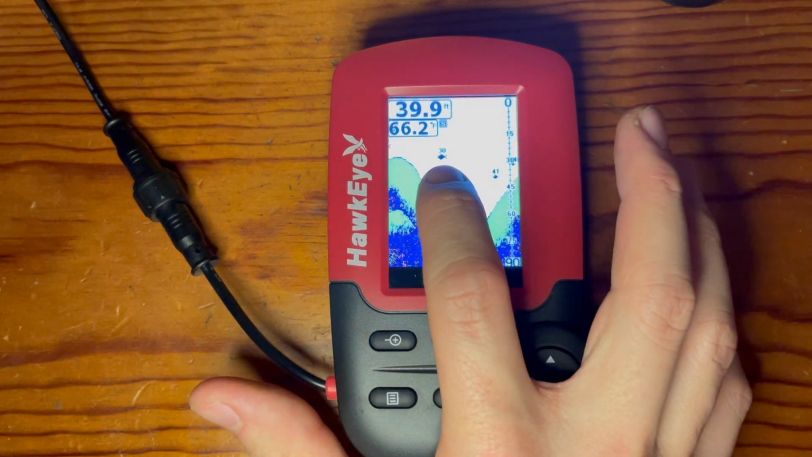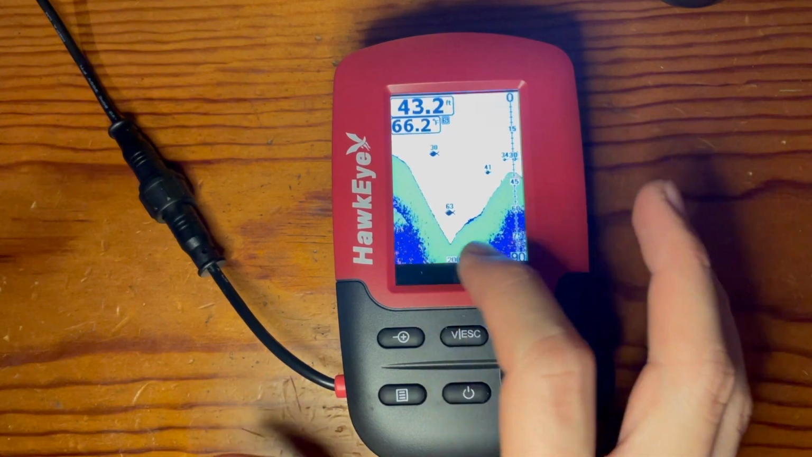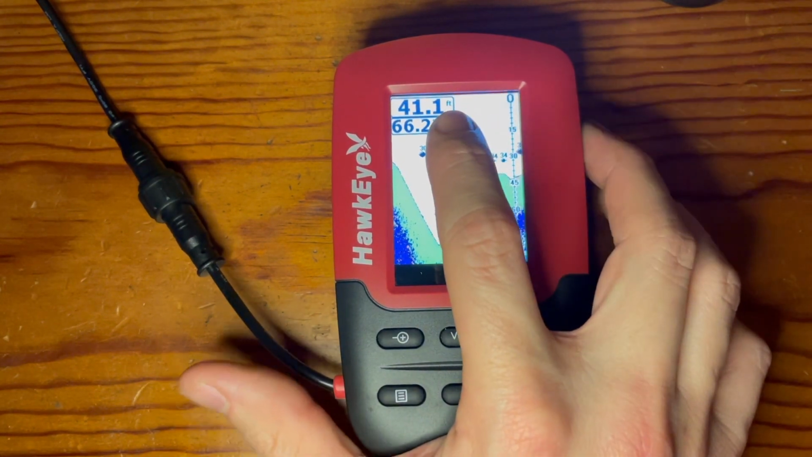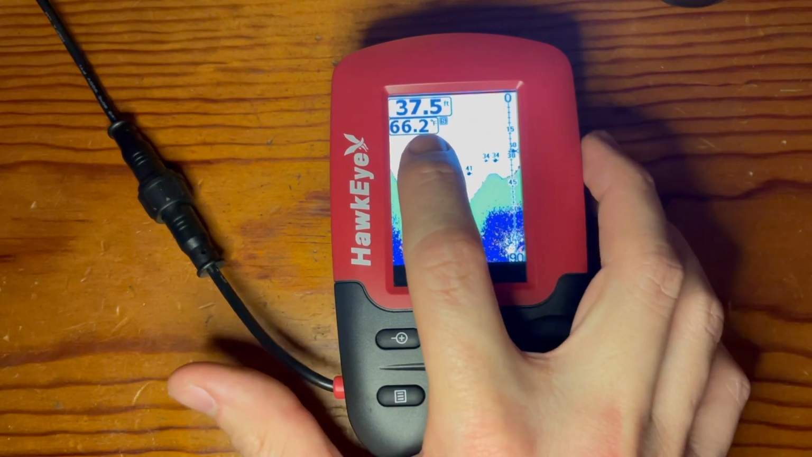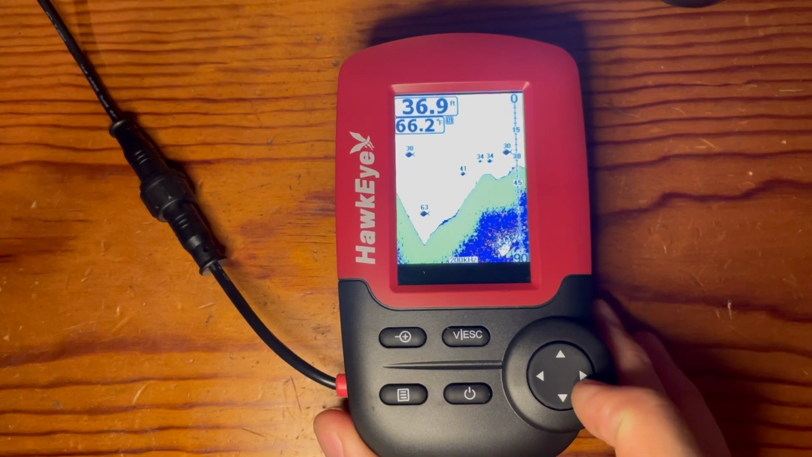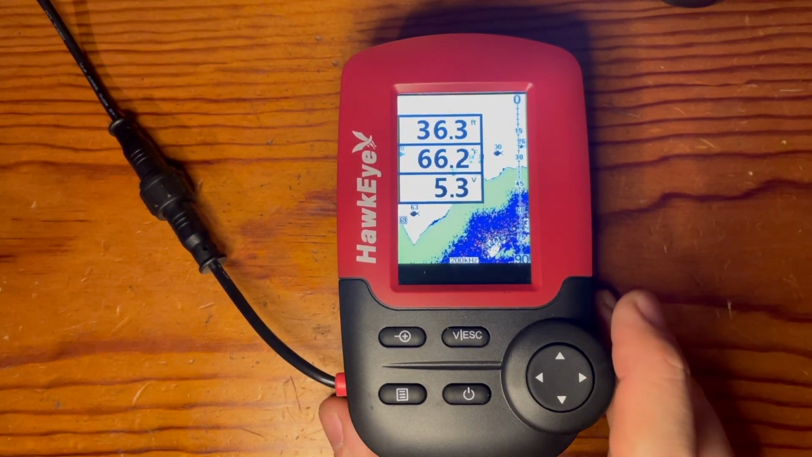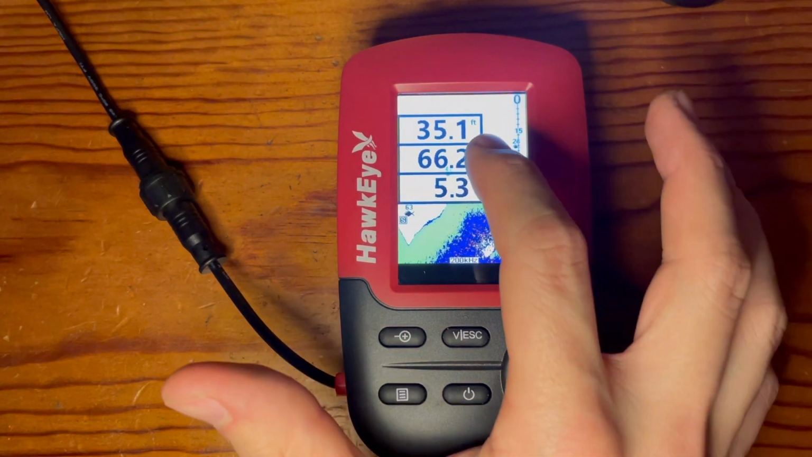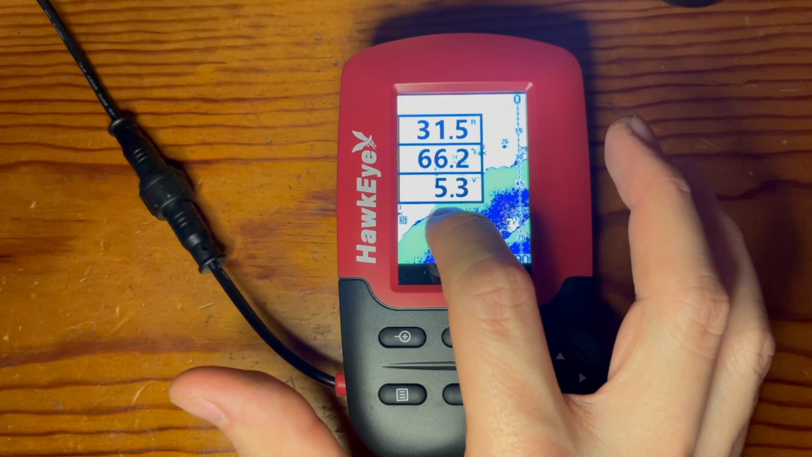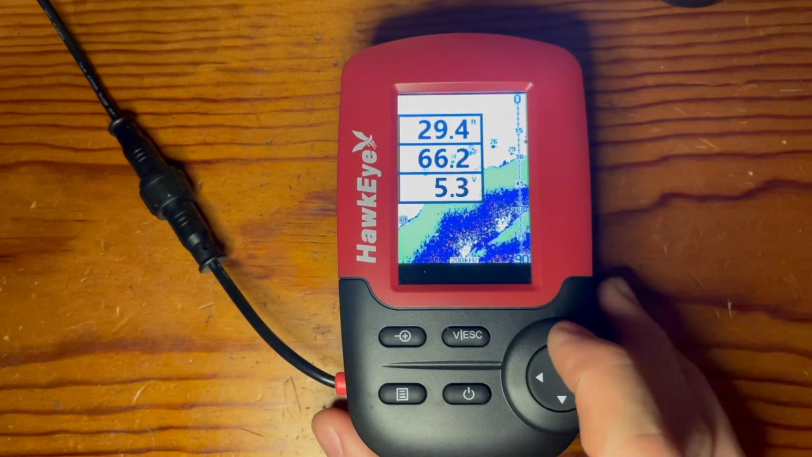So here with the fish symbols is the presence of fish. The bottom here is the contour. We have the depth rating here also listed above. And then we also have the temperature as well. If you select either the right or the left arrow buttons, it'll go to the next setting, which is the data mode, which basically takes the information and displays it larger. So here's the volts battery-wise, the temperature of the water, and then also the depth that you're operating in.